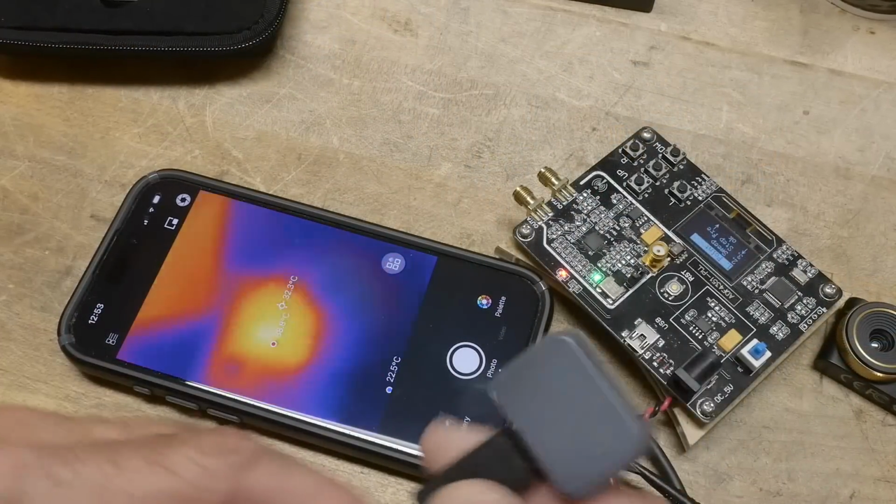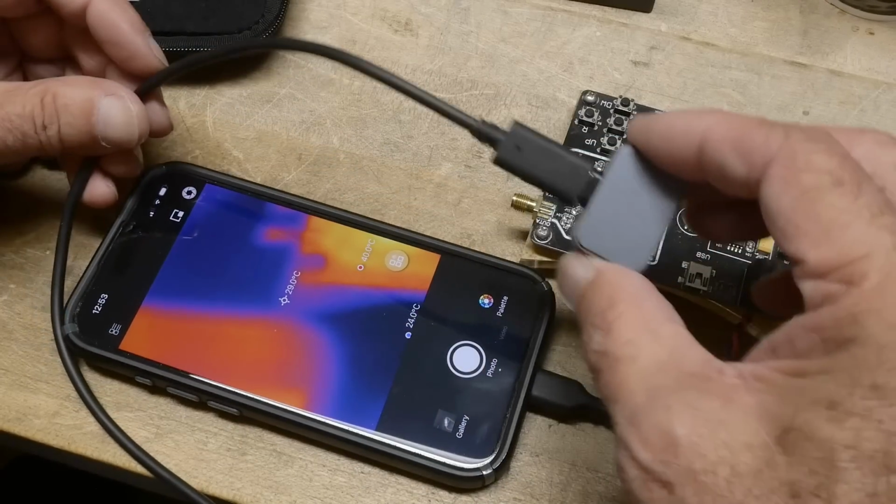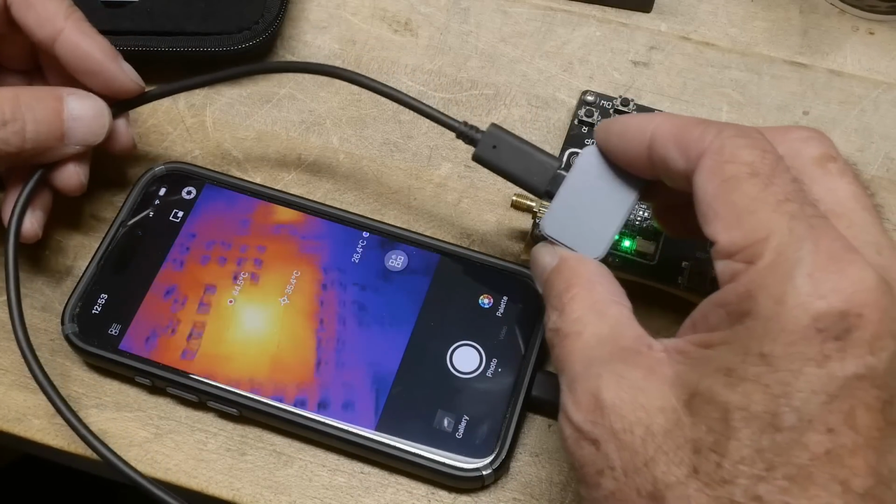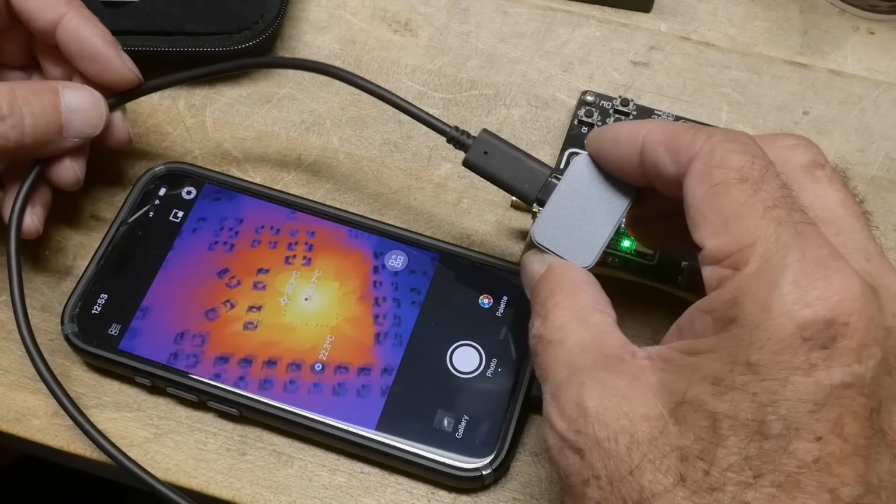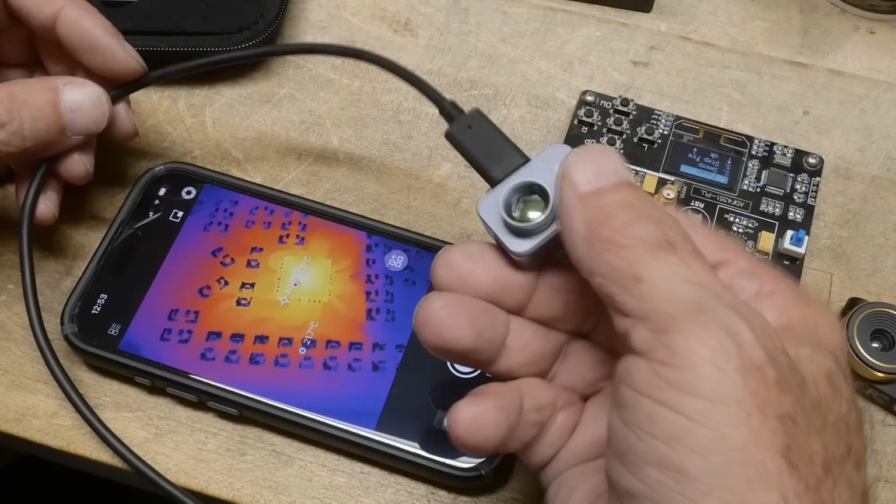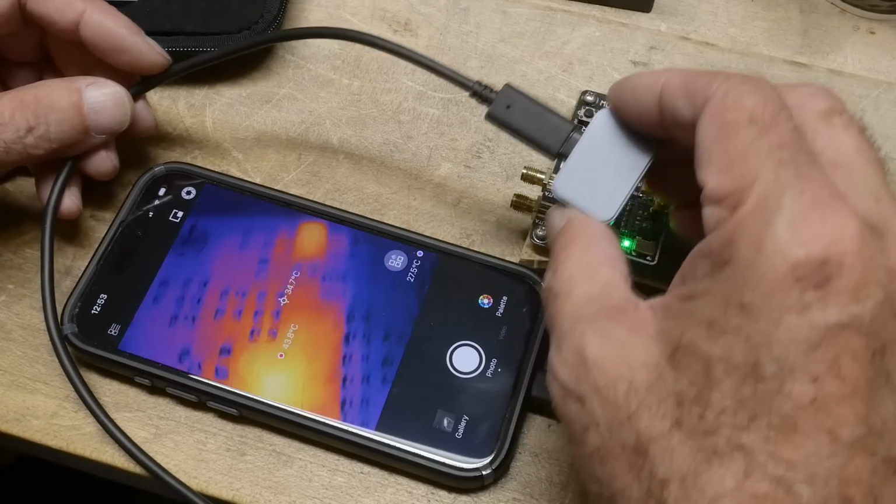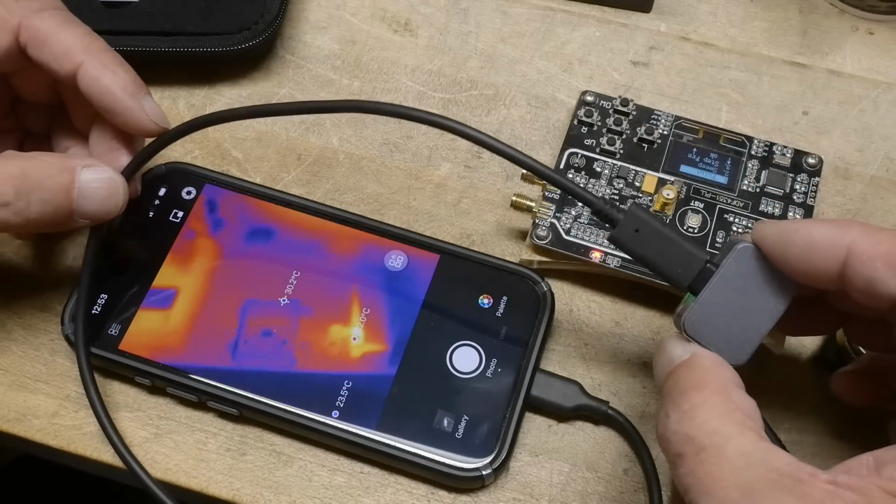So we're getting live images out, and let's do the same spots. So this one has a little bit closer lens, so a little bit more magnification. I have the macro lens attached to it, but it is pretty good as well.